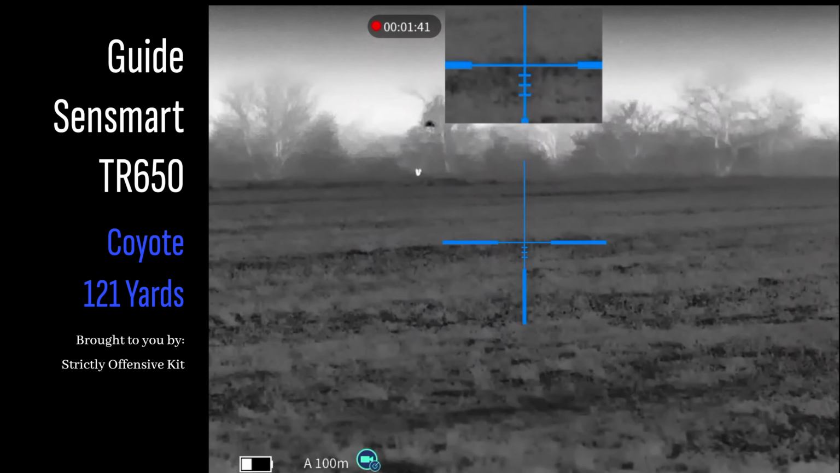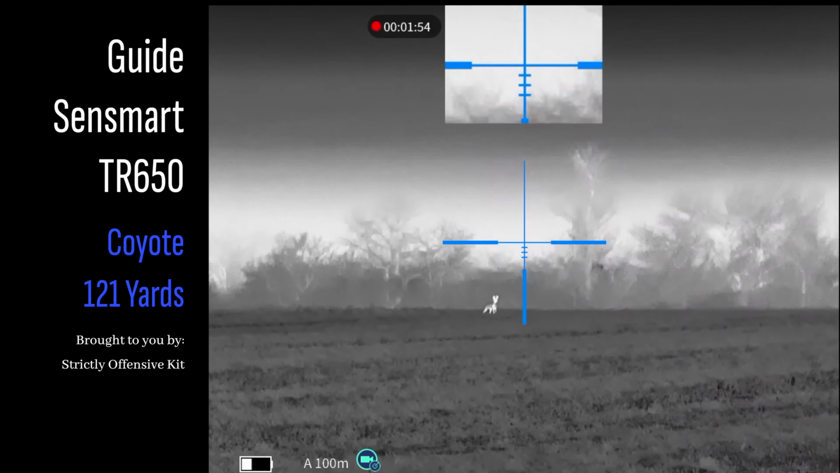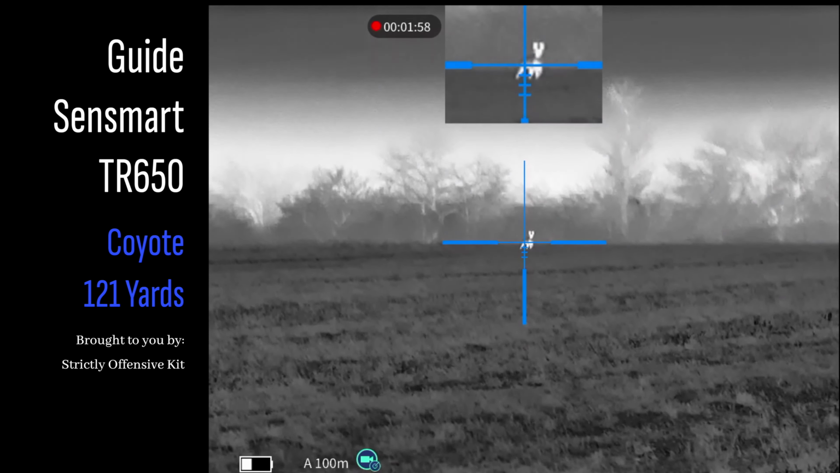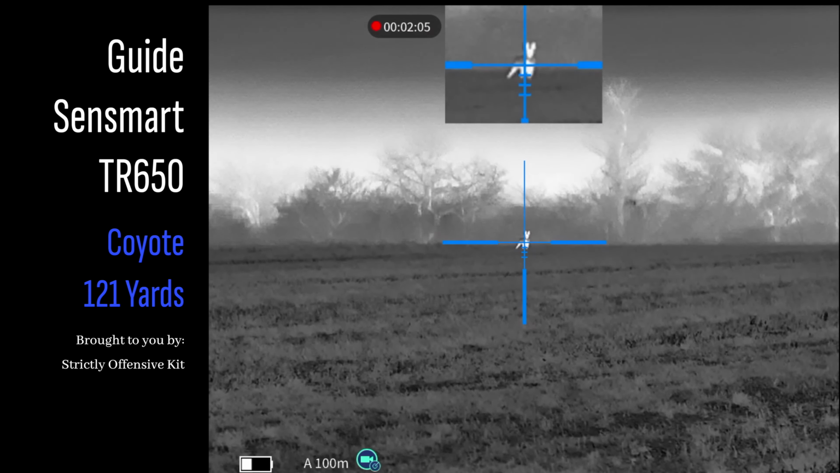Only other con I can think of really is this kind of rubbery lens cover. I wish it had like a flip or something, but I don't know how that messes with the focal knob, but that's not the end of the world. Mount was good. A quick detach mount might be nice, but it's such a small signature. I mean, literally, guys, it's such a small footprint.